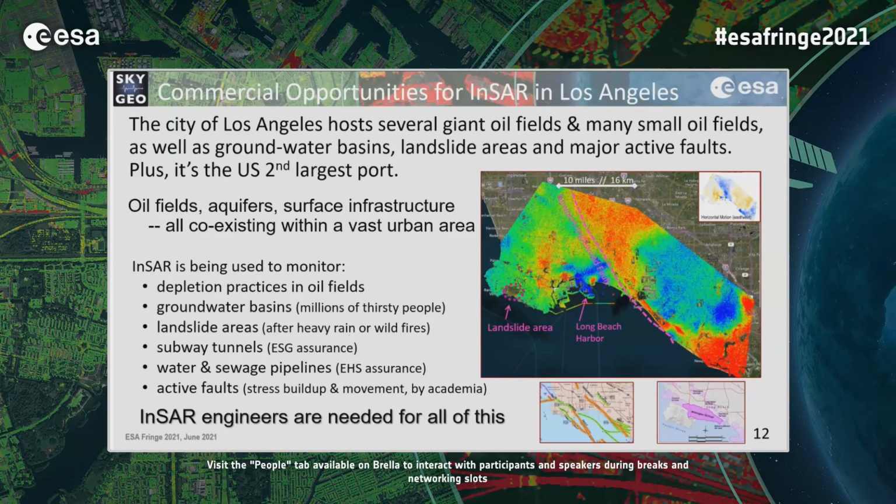There's also water and sewage pipelines to be monitored, just for EHS purposes, but also if you were living there, you would want to make sure that nothing was going sour on you. And InSAR engineers are needed for all of this.